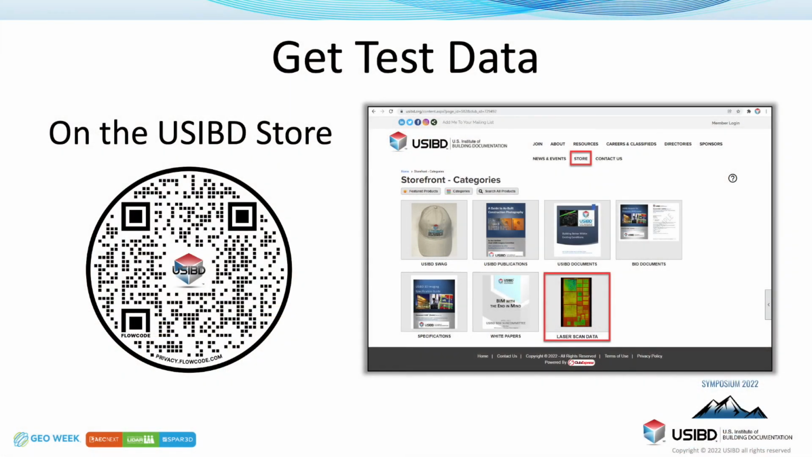Let's see. Oh yeah, there you go, get test data. I don't think it's published yet, but it's going to be shortly. That QR code will take you to where it's going to be posted. Is that right, Eric? That's correct, it's in process. We just went through a whole new revamp with the website, so it's newly branded, and we're still working through some of the details. We'll get that up pretty soon.